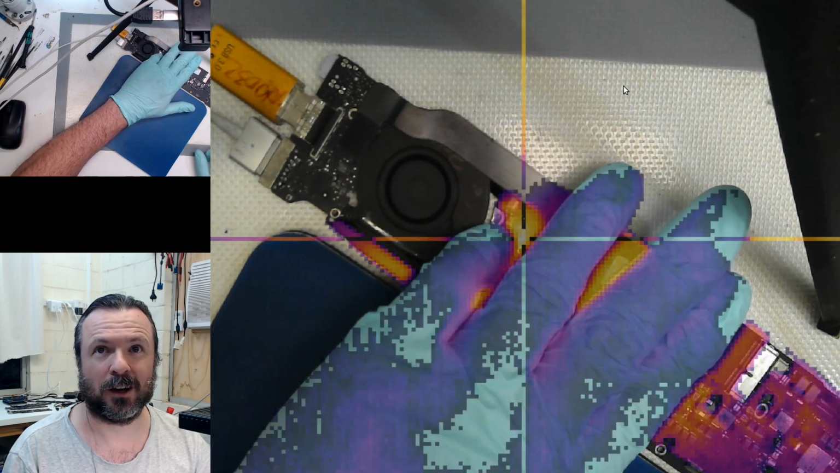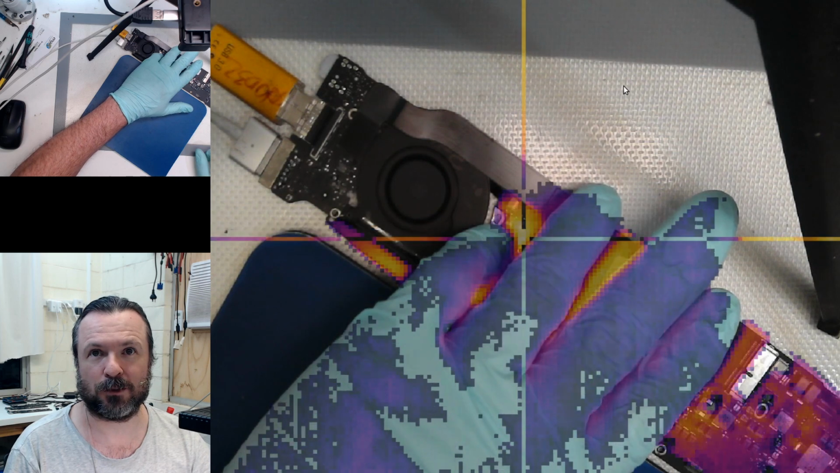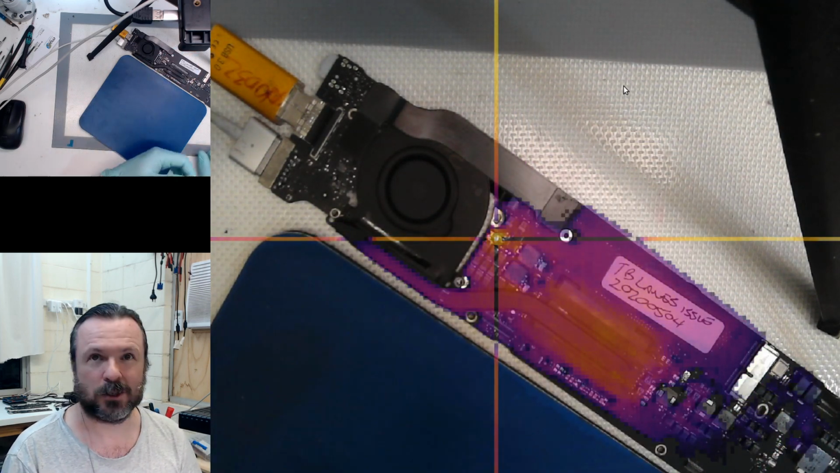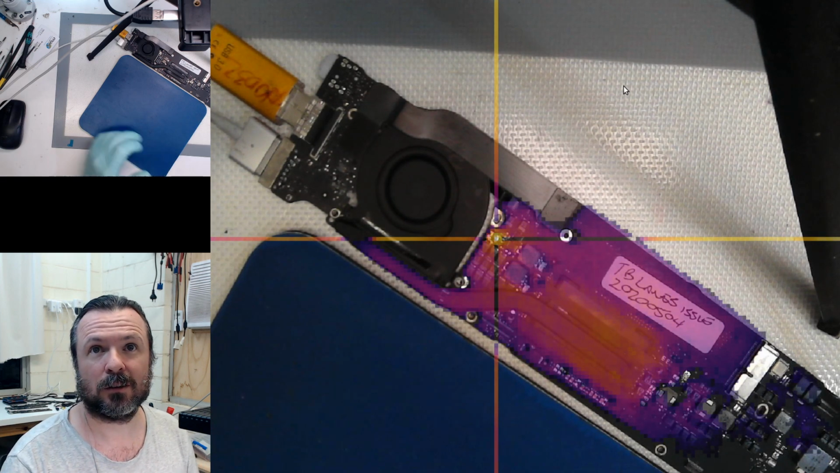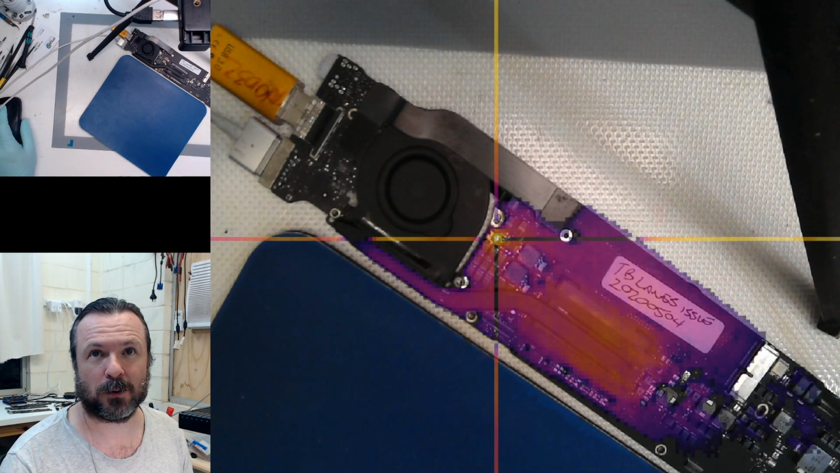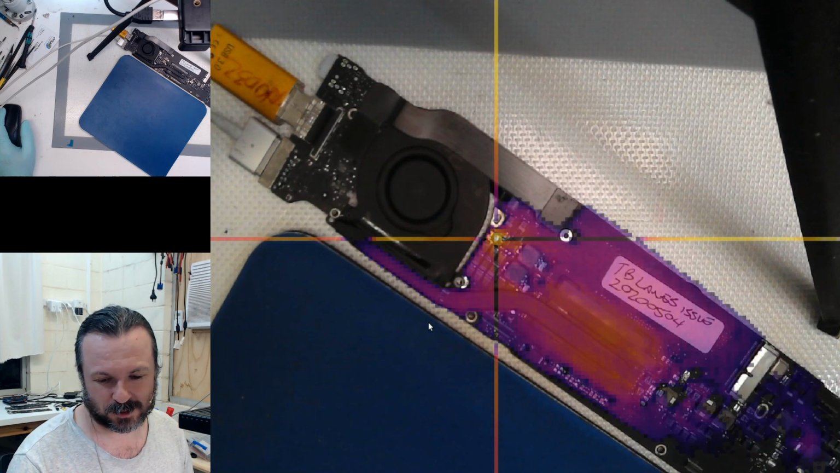If I bring my hand down here, you can see even my hand is showing up as within the temperature range. So that's human temperature range, and it's picking it out over everything else. I'm really happy with that. Oops, I forgot, that's a feature. Spacebar lets me freeze frame.